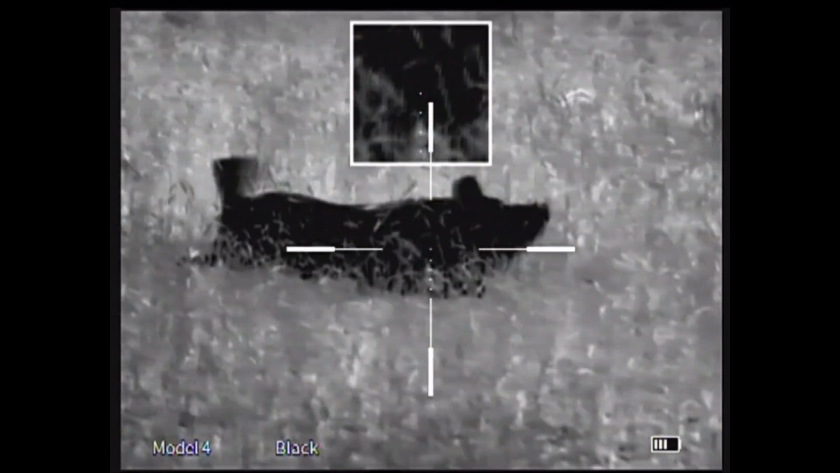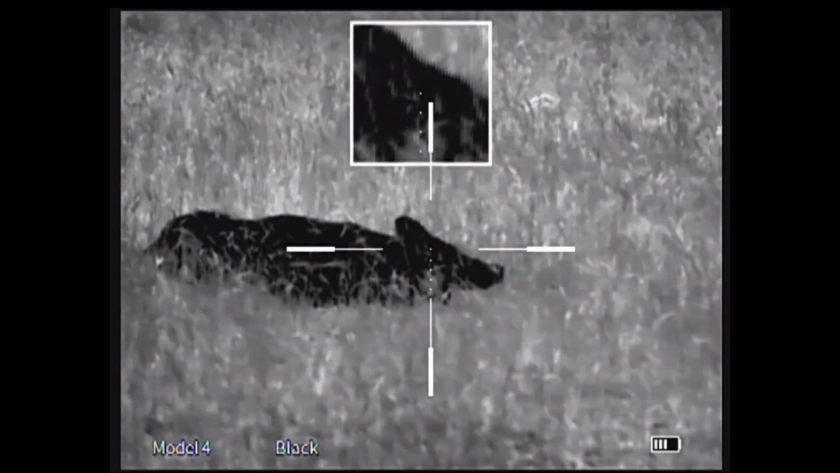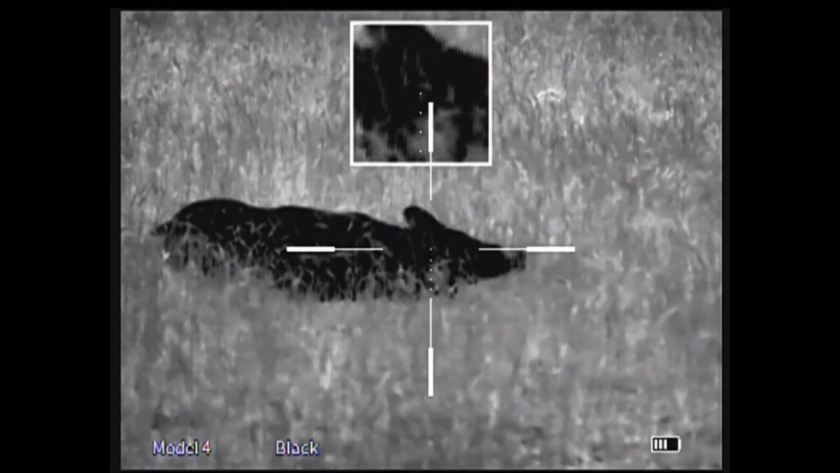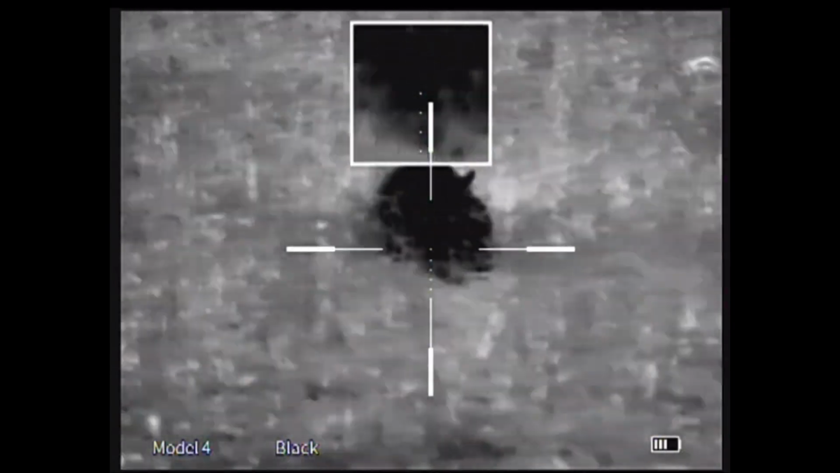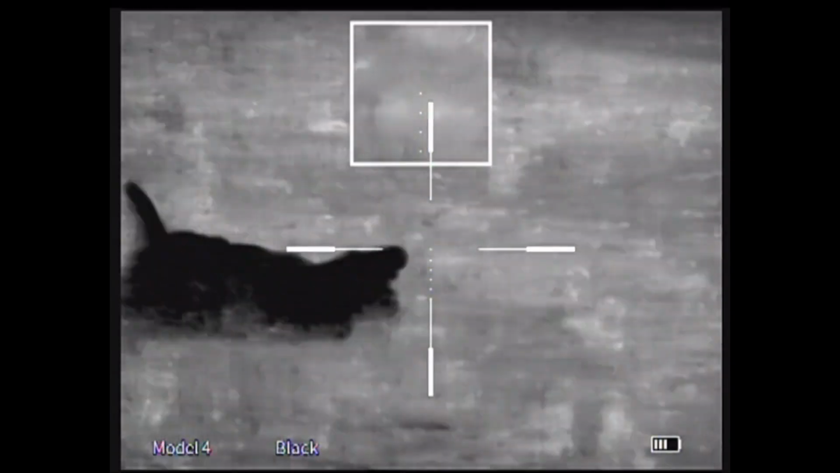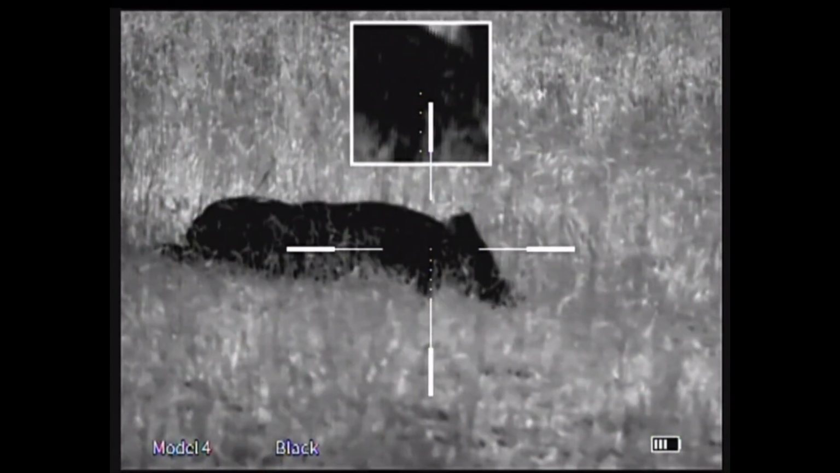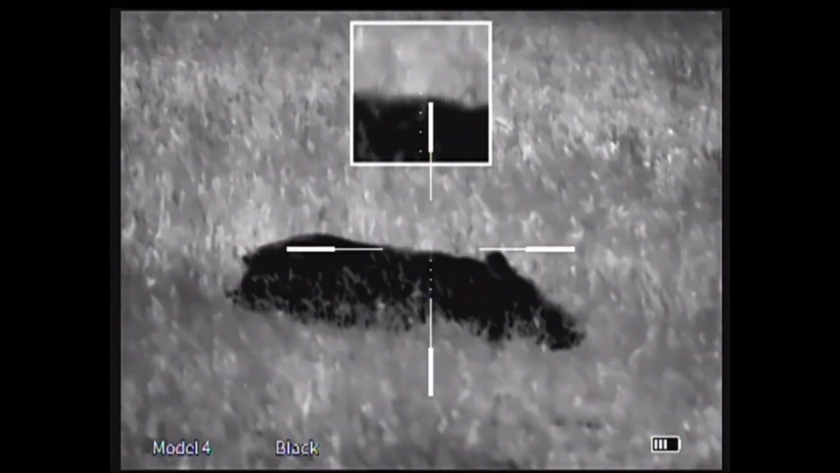At this point, I'm out of ammo, so I can't put any more rounds into him as a courtesy kill. So I have to walk back to the truck, but I wanted to make sure he wasn't going to get up and charge me some more. He ended up having a couple of broken legs, so he couldn't. But I went to the truck and got my .22 and finished this one off. It was kind of scary because he ended up coming right for me.